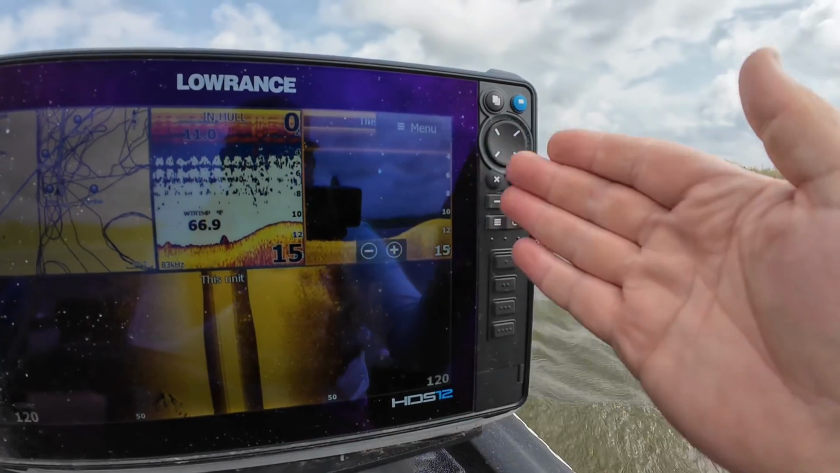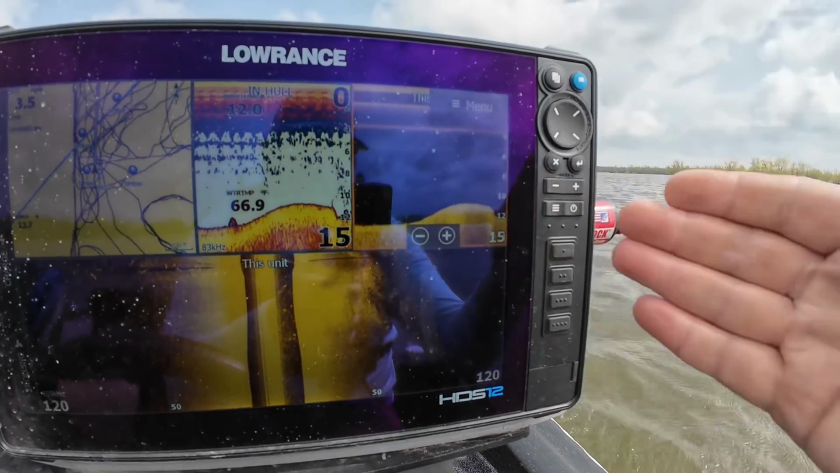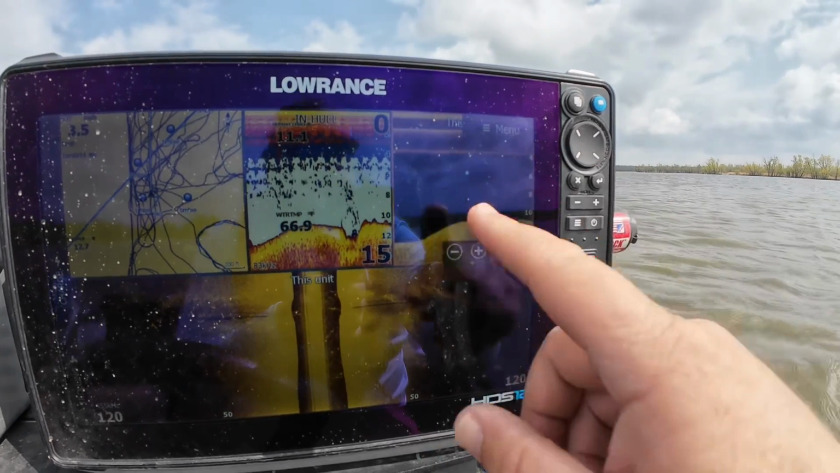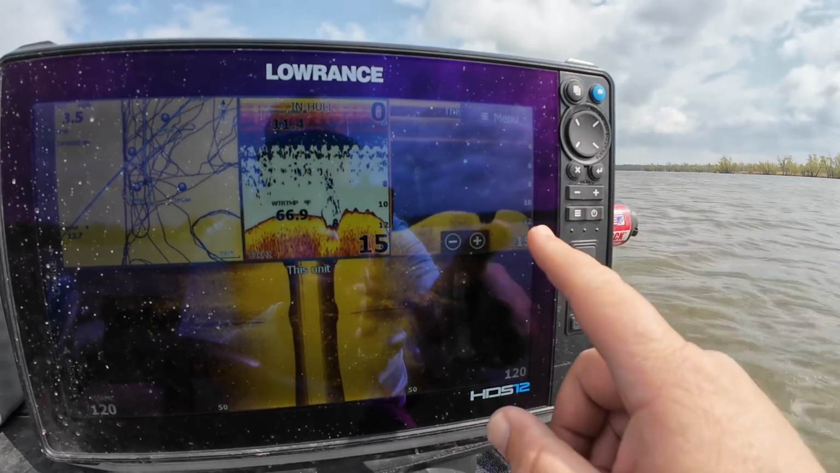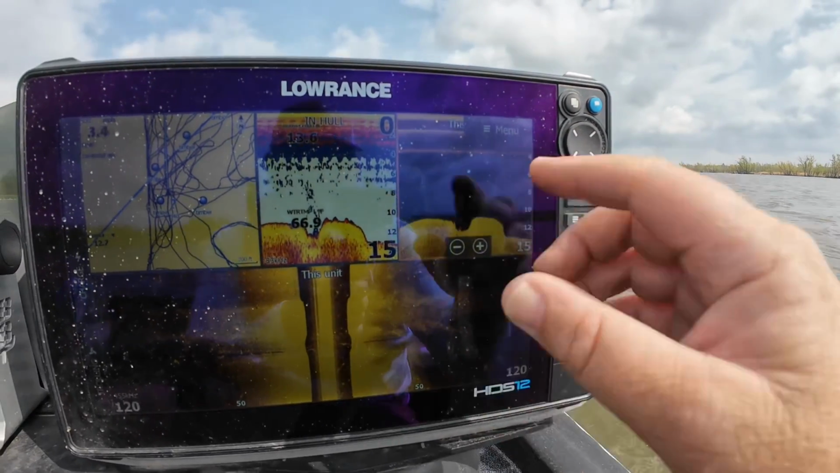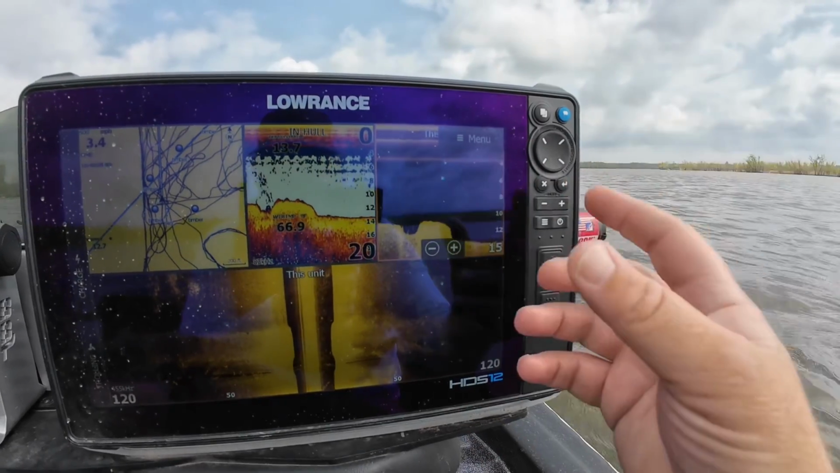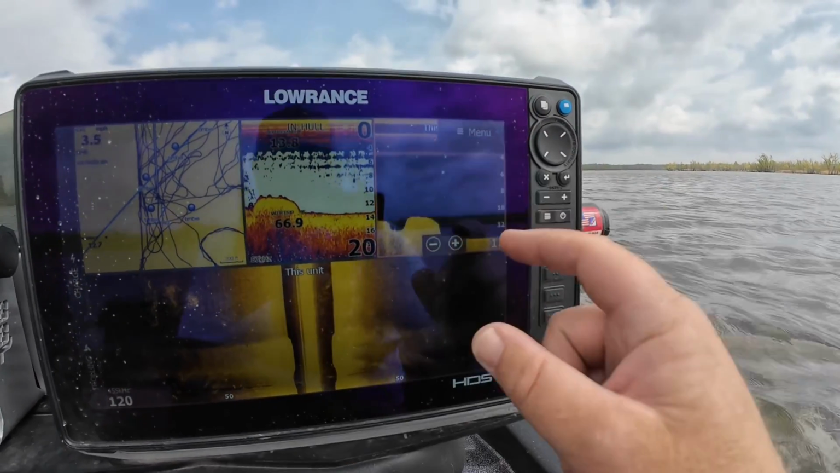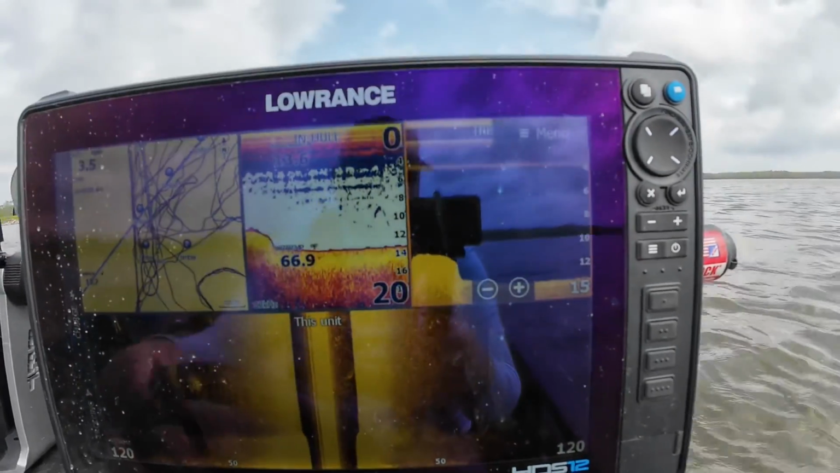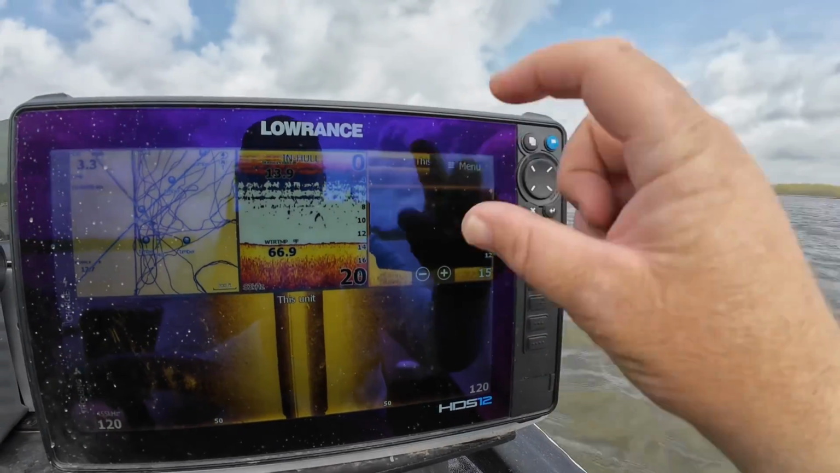It takes some time to be able to decipher those images to decide whether it's a bass or maybe a crappie or a school of white bass or whatever it is. Bass and catfish tend to look very similar. But usually once you get an eye for it, you're going to be able to tell the difference between how bass set up and other species. So this is a really good one to fine tune things. And you can also idle over some brush and be able to tell if there's actually fish in that brush, that sort of thing. So downscan is going to be where I fine tune things.